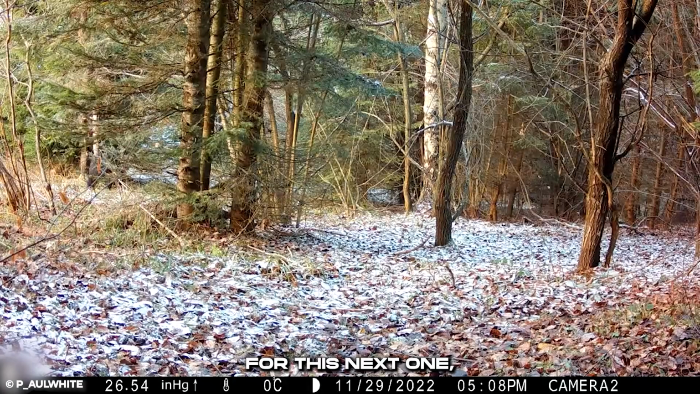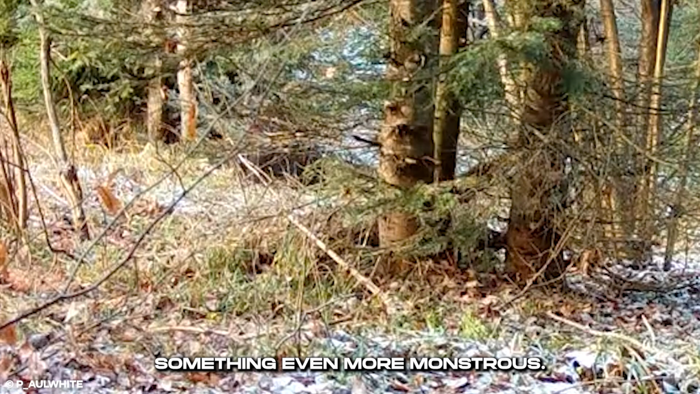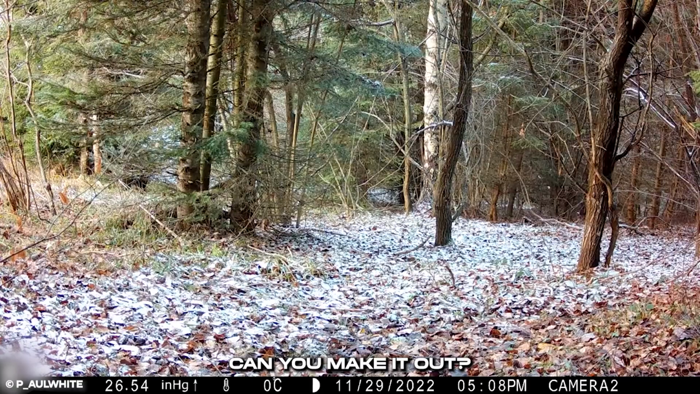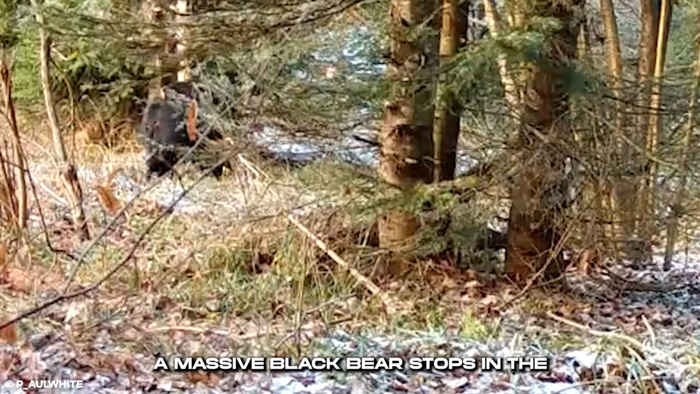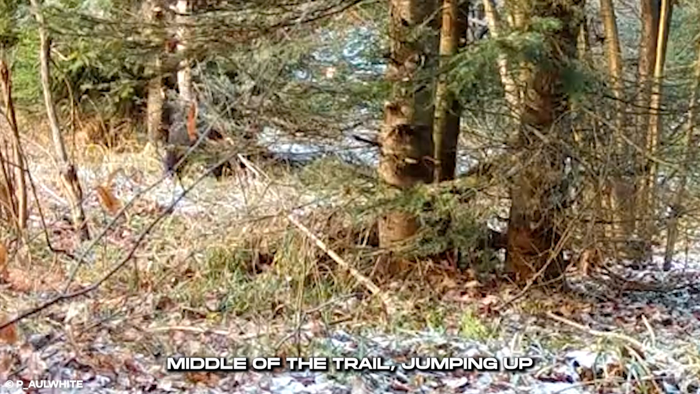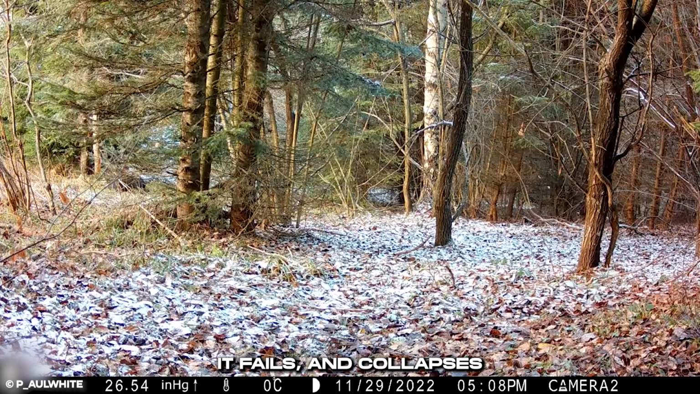For this next one, hold your breath. On this strange trail, a black bear encountered something even more monstrous. Can you make it out? A massive black bear stops in the middle of the trail, jumping up angrily trying to catch something. It fails and collapses to the ground.